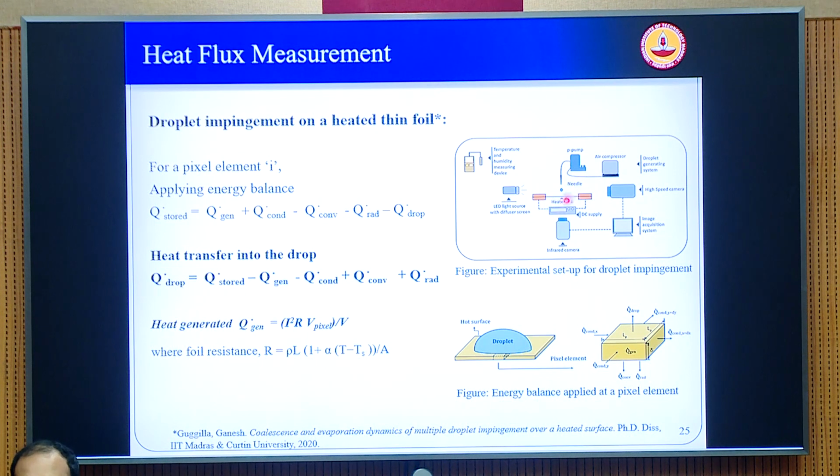And on the other side, if you have a drop placed, you know what is the amount of heat that will also be going to the drop. So this is a complete energy balance. And from the temperature information, we know what is the conduction in the lateral directions.